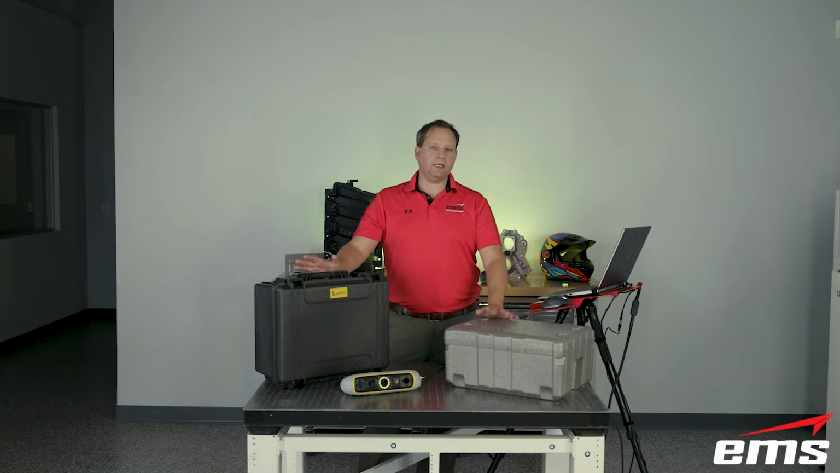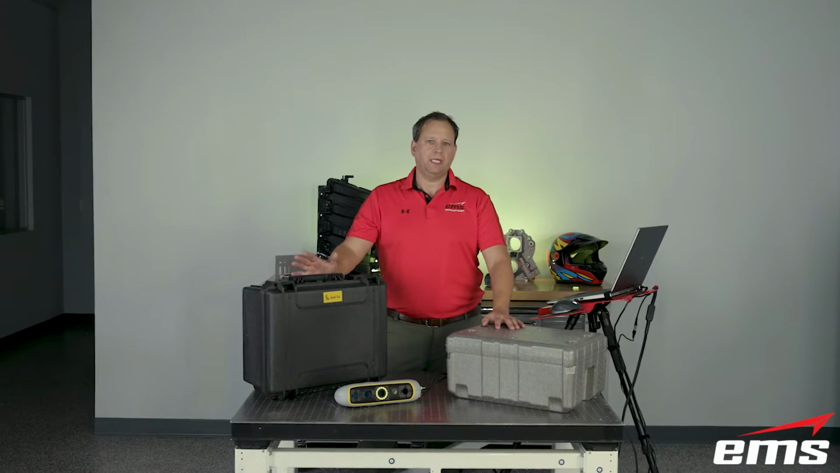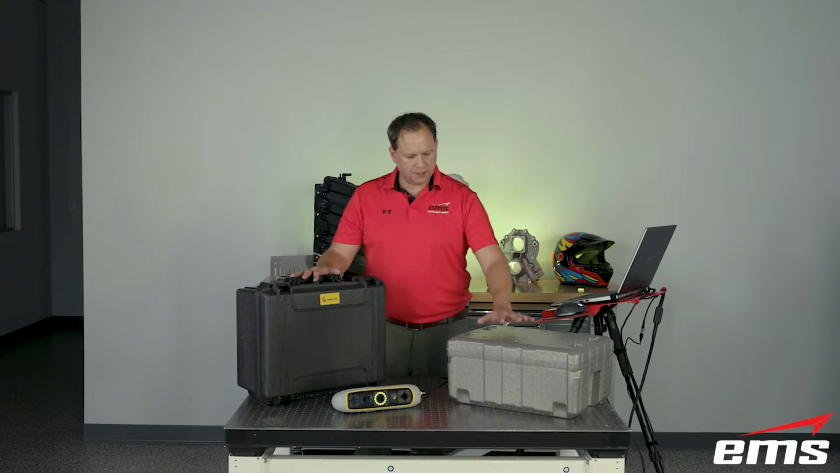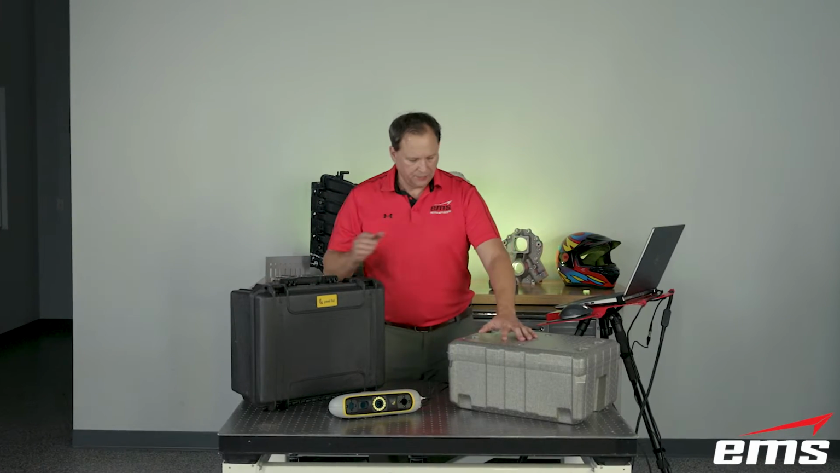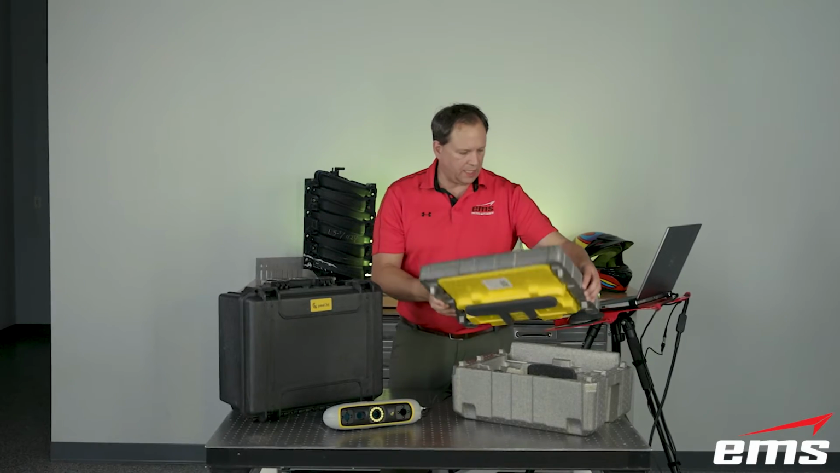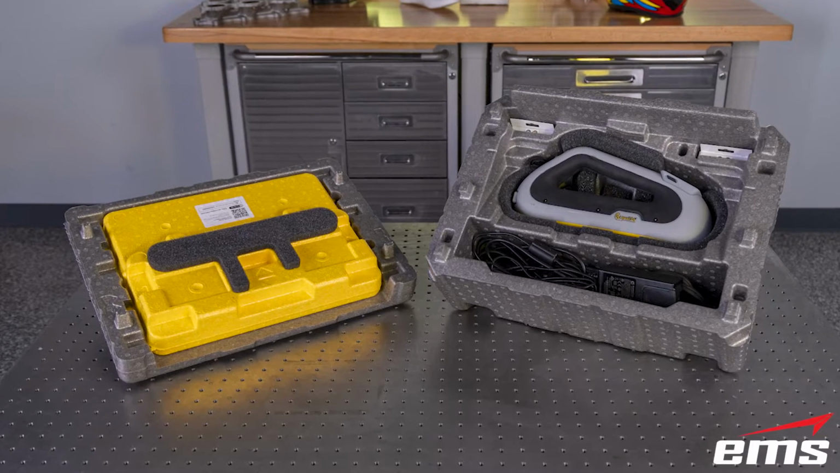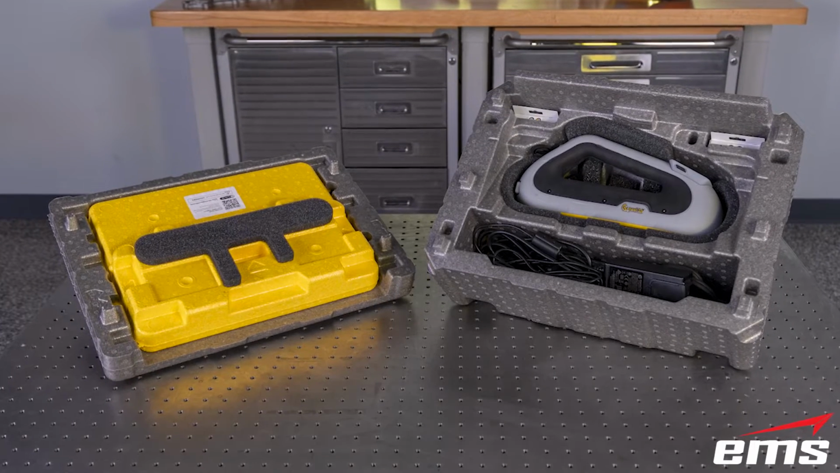All right, so taking a look at some of the options available for the Peel 3D scanner. Now, when you purchase the scanner, this is the standard case. It's a foam case. It's nice. It's got the calibration plate, which we'll show later how to calibrate, integrated right into the lid. You've got storage in here for your cables, your targets, things like that.